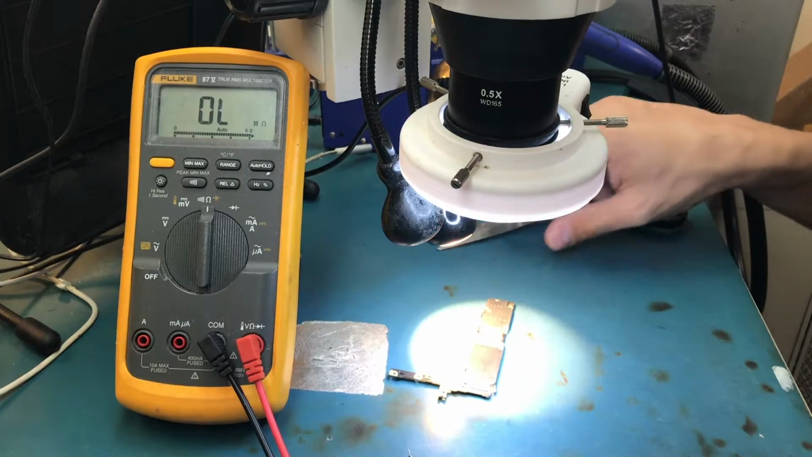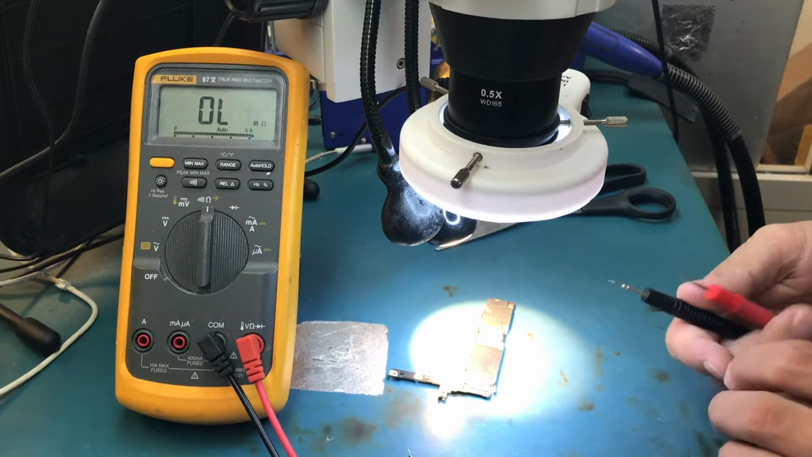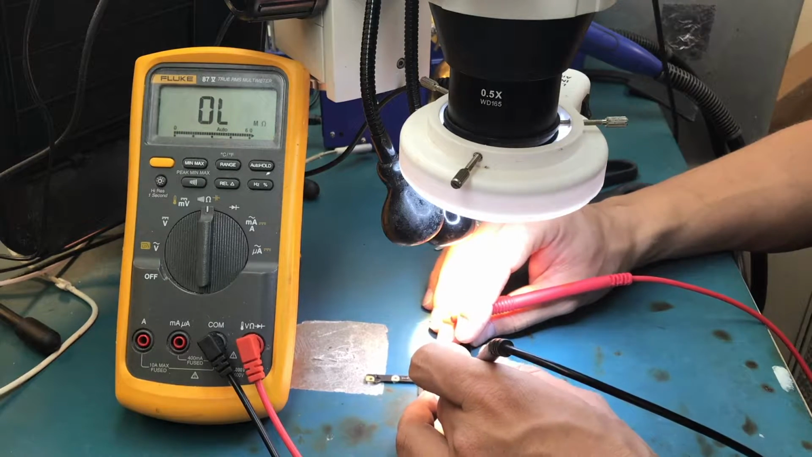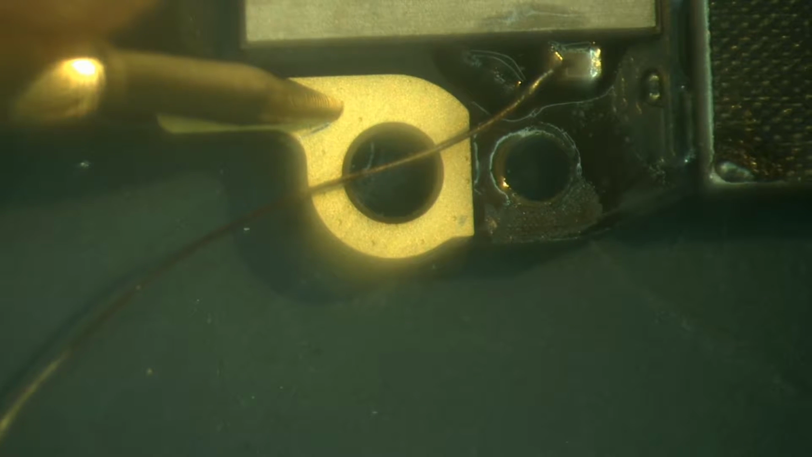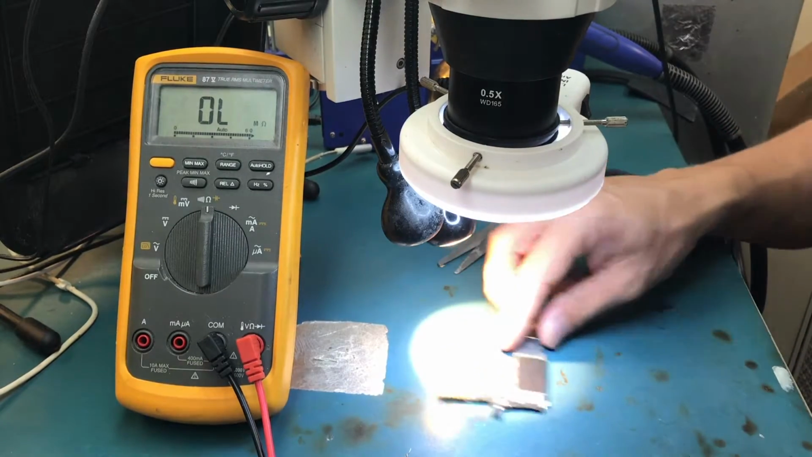Okay, so now that one is done, I'm just gonna double check the resistance, make sure that we are connected to the right spot, and I'm just putting again my ground probe to the ground, and I'm checking it on this wire, and what do I get? 0.06, correct.